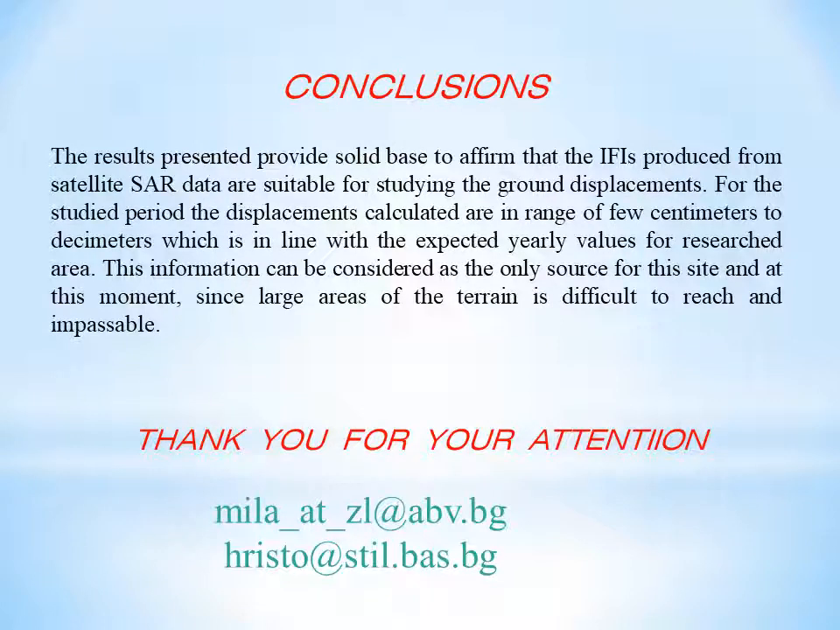Conclusions. The results presented provide a solid base to affirm that the interferograms produced from satellite SAR data are suitable for studying the ground displacements. For the studied period the displacements calculated are in the range of a few centimeters to decimeters, which is in line with the expected yearly values for the researched area. This information can be considered as the only source for this site at this moment, since large areas of the terrain are difficult to reach and impassable.